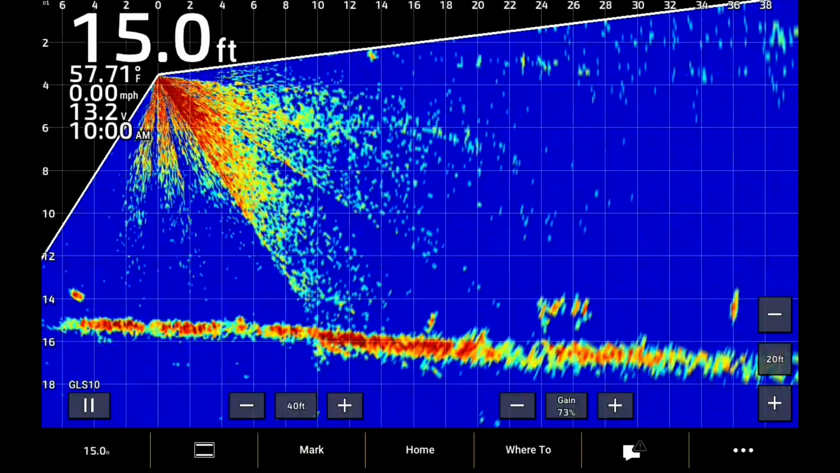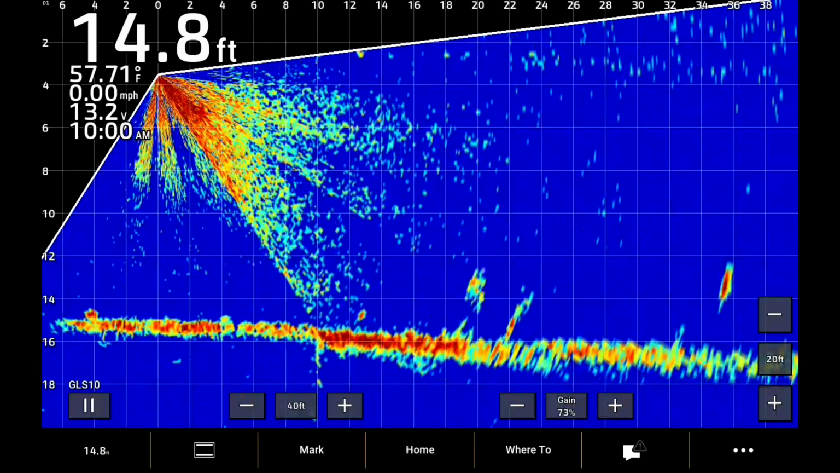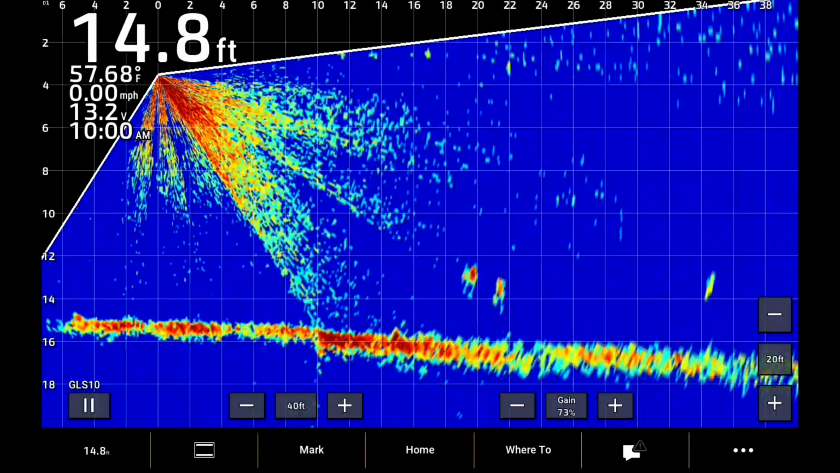A couple fish out there, 36 feet. Go get them. Let's go get them.